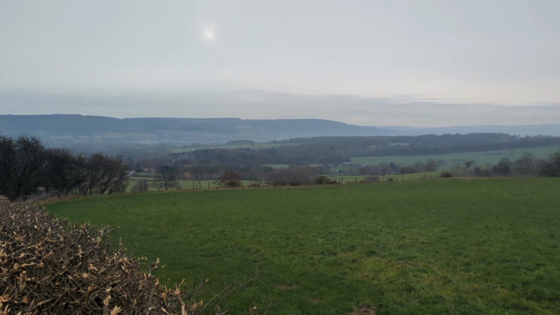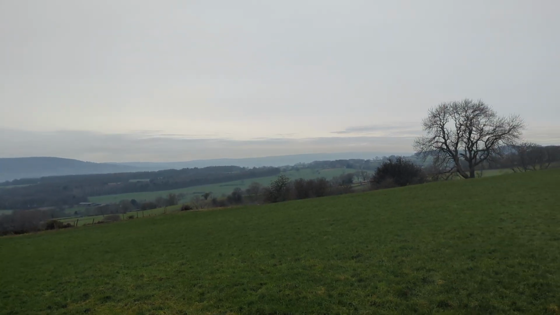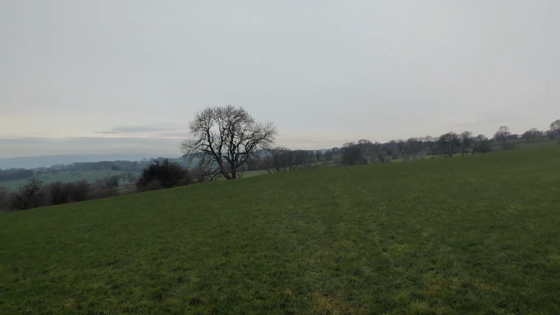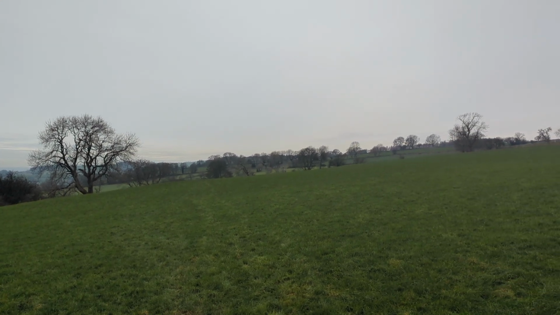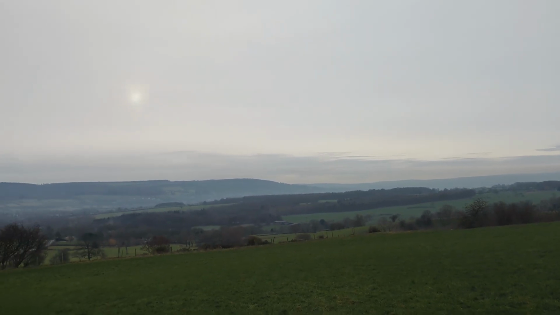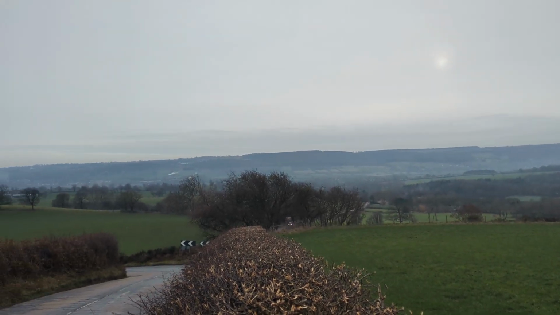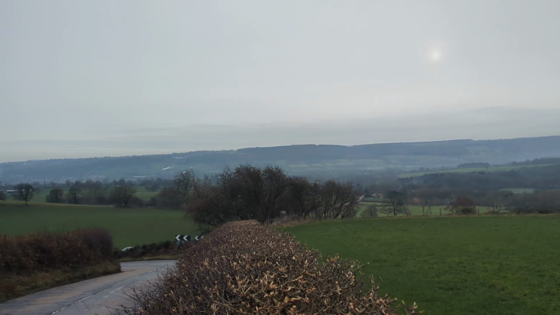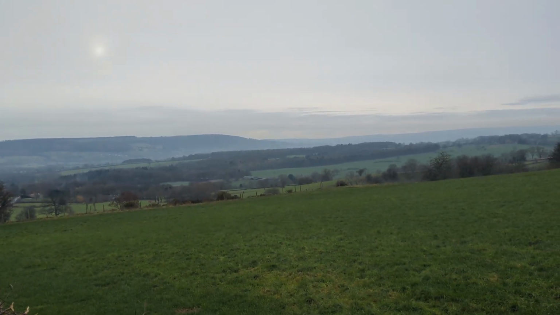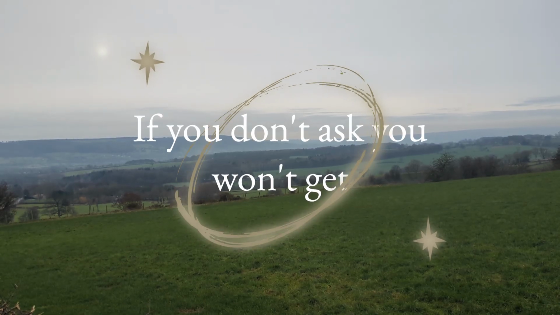Hiya guys, I am in a place called Harrogate and I just thought I'd give our overseas viewers a quick look around at this beautiful area. Absolutely stunning. Look at that. And somewhere down there there's a farm and I'm going to go door knocking to see if I can get a permission. Let's see how we get on here.